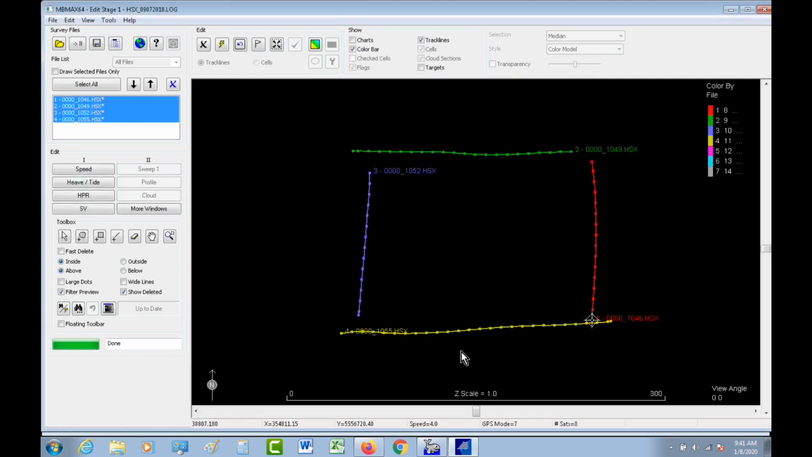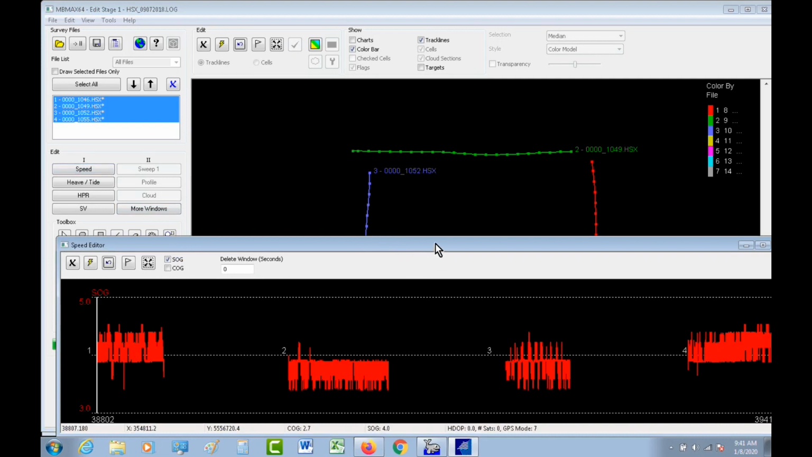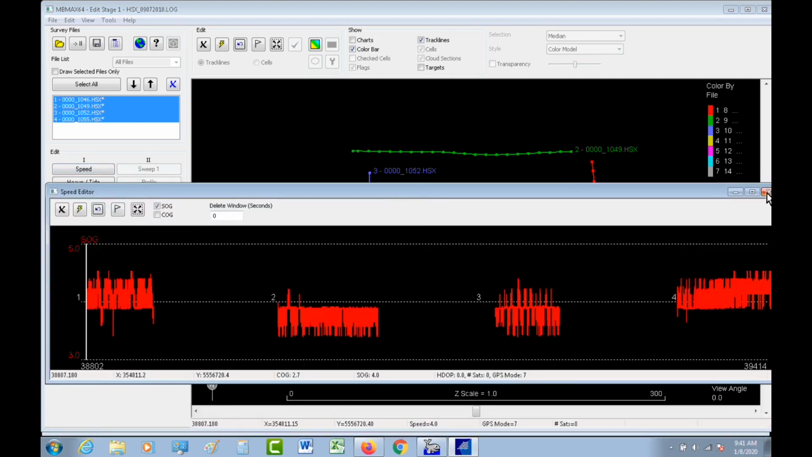All right, so we'll load all the data in, and we can see the 4 passes that we made here. It's just a simple box pattern in a northeast, southwest orientation around your object, which is going to be here in the center. All right, so we can look at the speed. Speed looks fine.